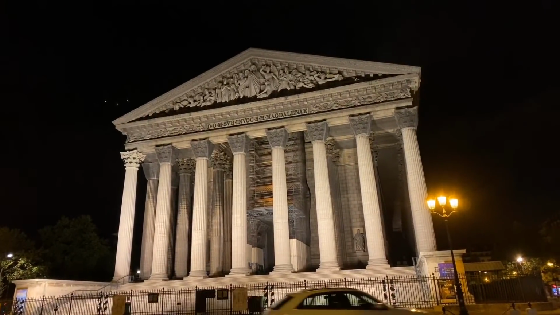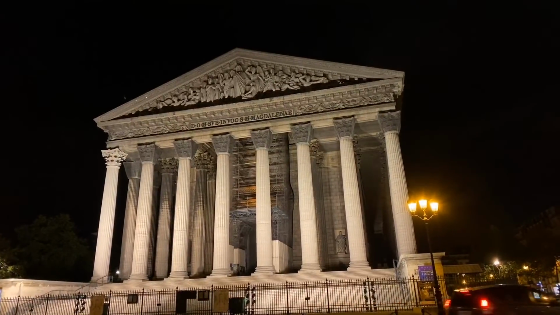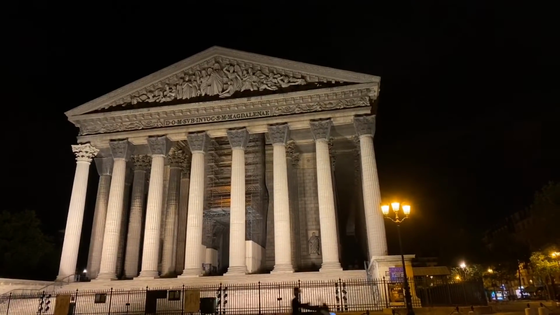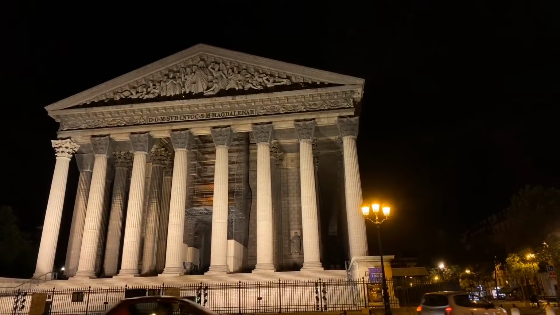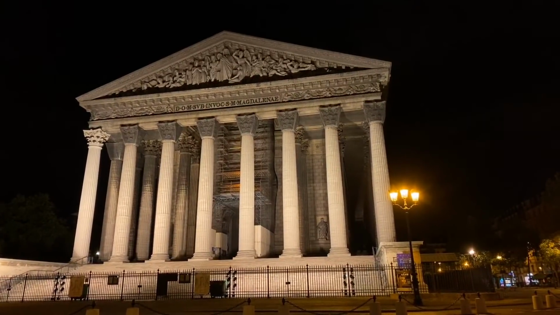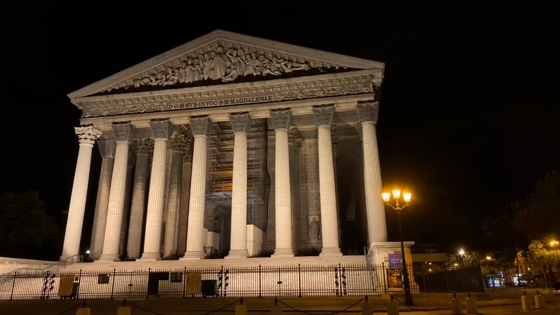Love this facade when it's lit up. Some scaffolding above the entrance. They must be doing some work there. La Madeleine, beautiful, beautiful. I highly recommend popping in there if you get the chance.